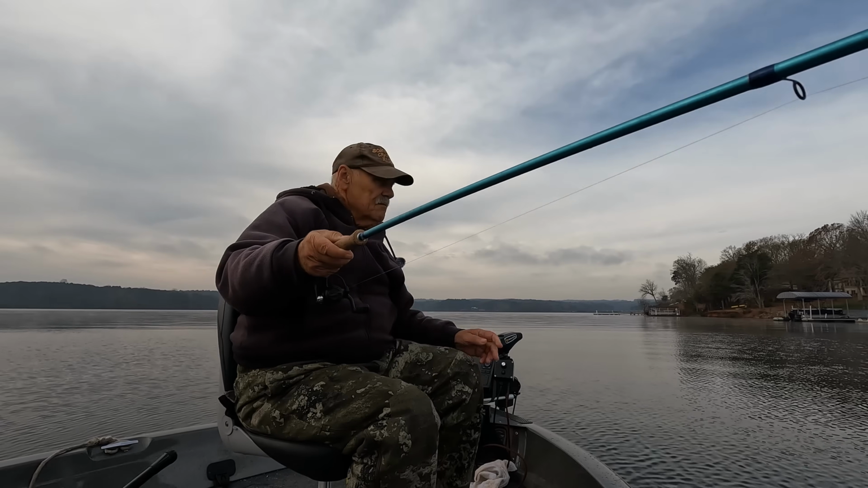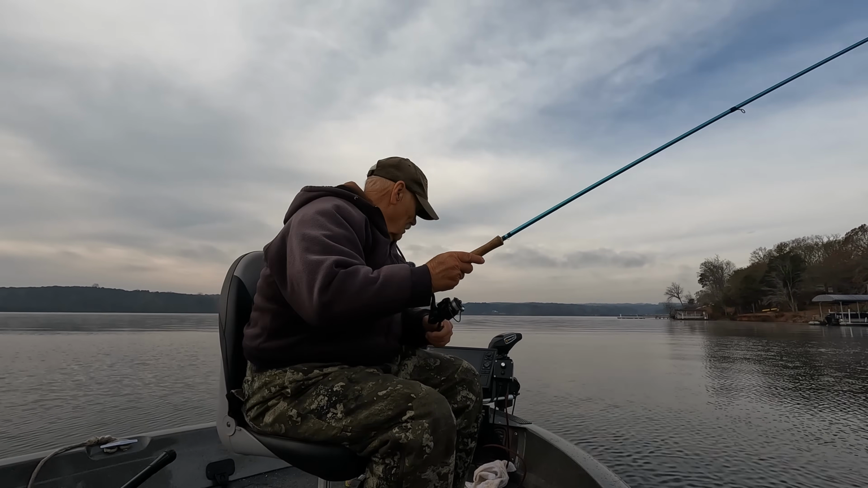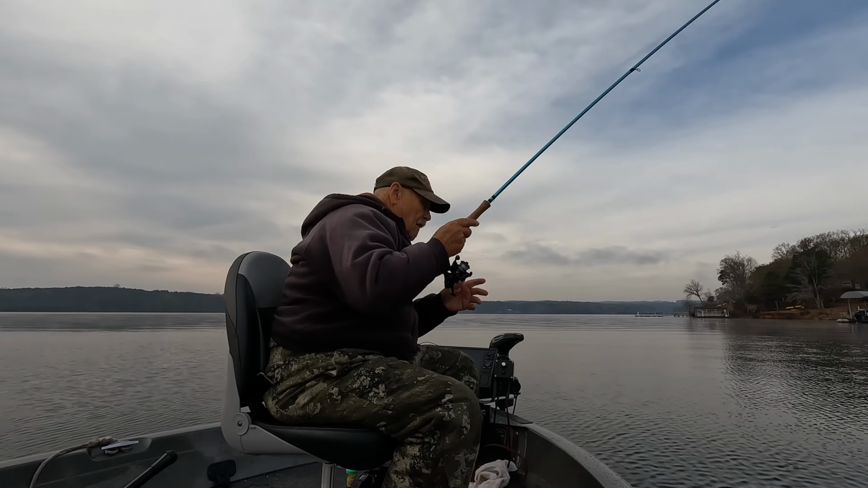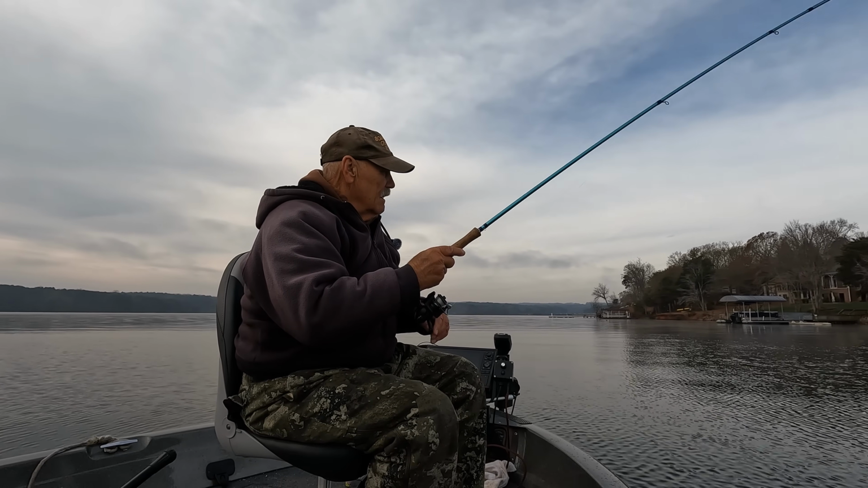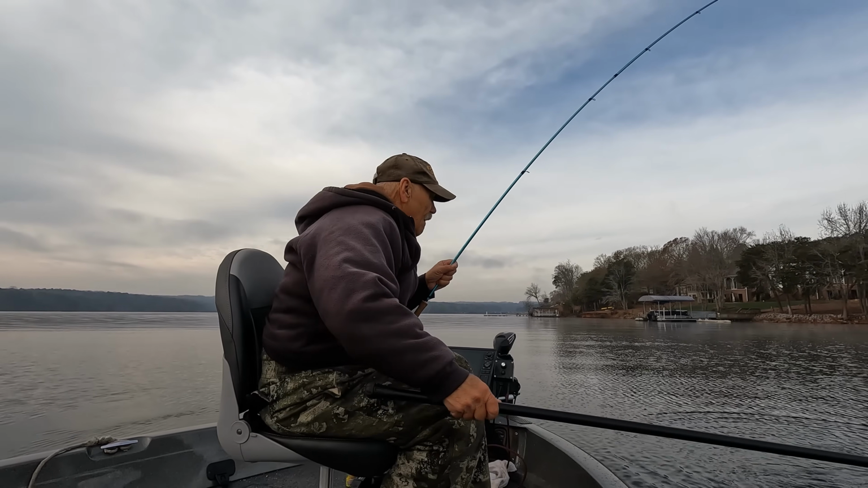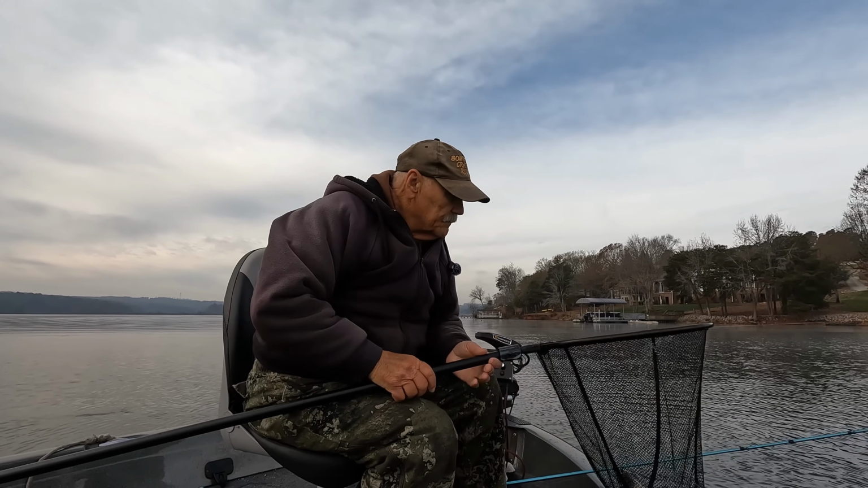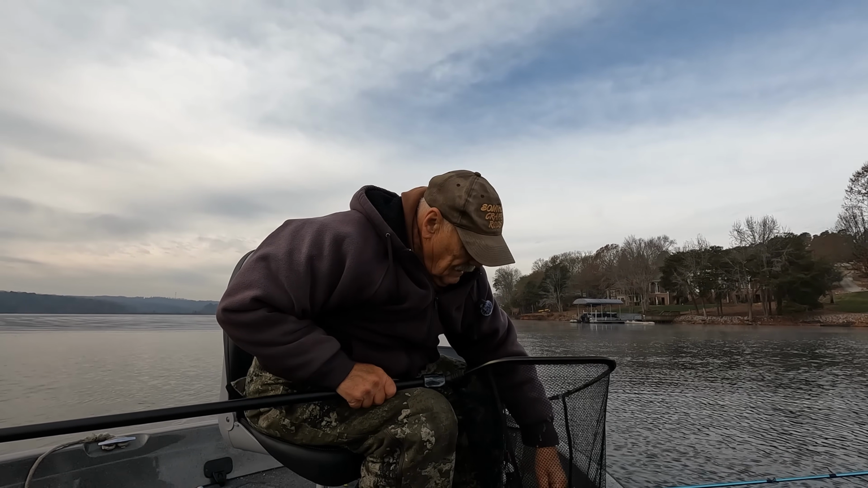Spot lock. Maybe I'll get another shot at him. We'll see. That's a good fish right there too. That's a good one right there. But I ain't gonna weigh. I'm just gonna guess.